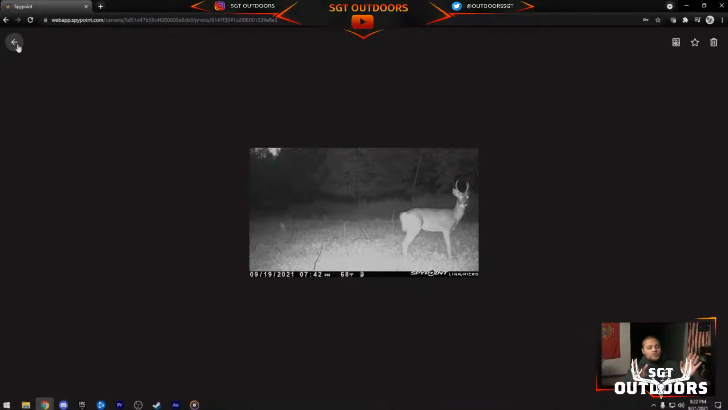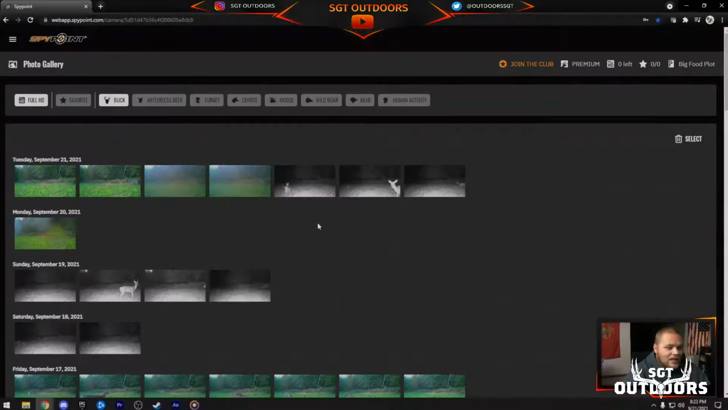A lot of the bucks we had last year didn't show up until October, middle of October to November. That's when we started getting big bucks on camera. So the fact that we had one in September and we had one hard-horned was encouraging, but not the end of the world that we didn't have more.